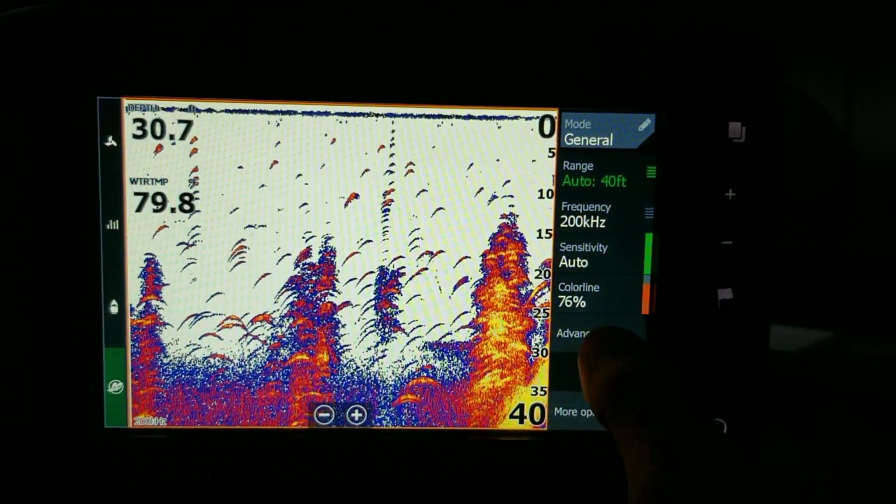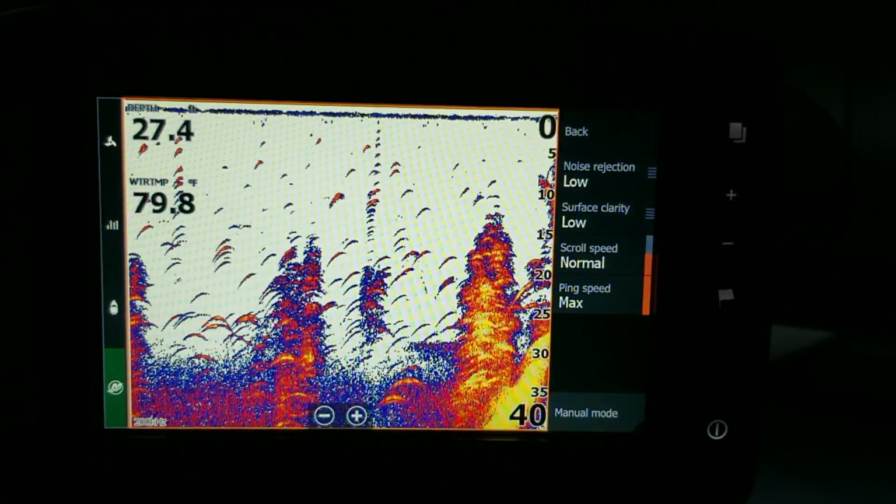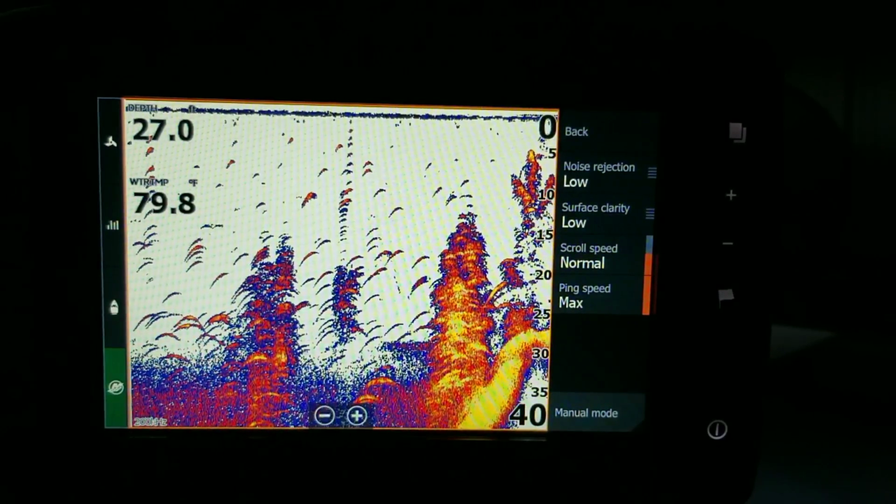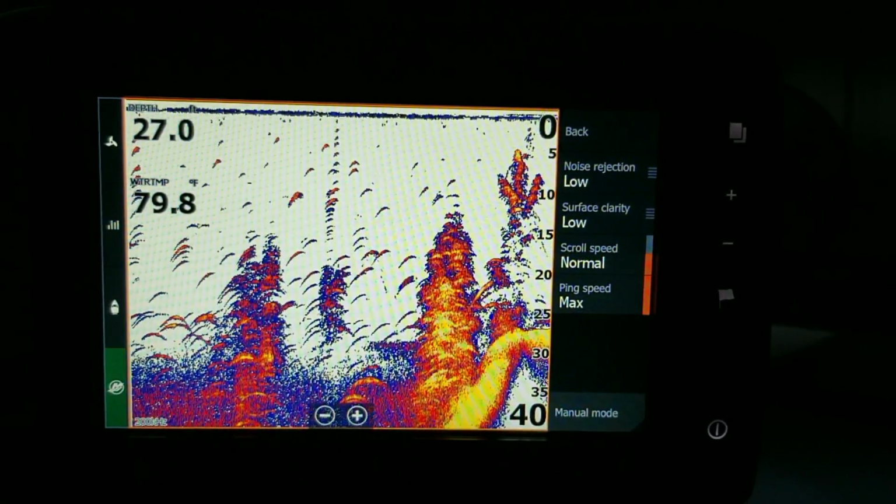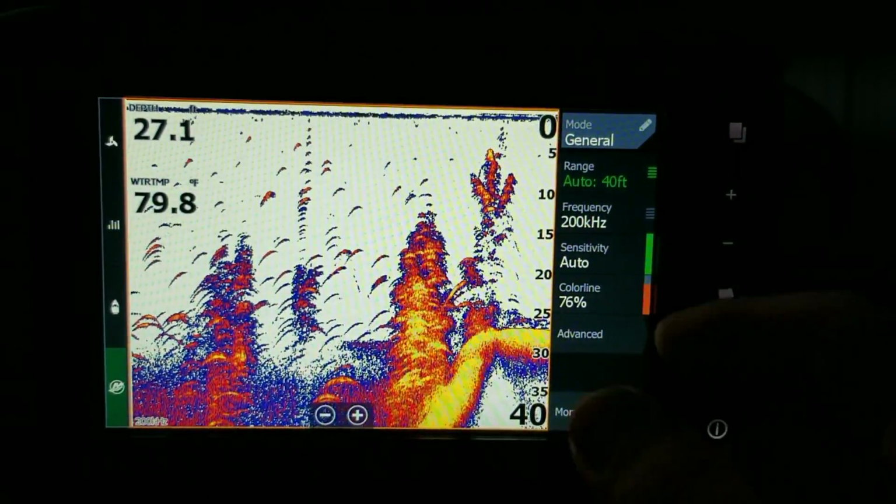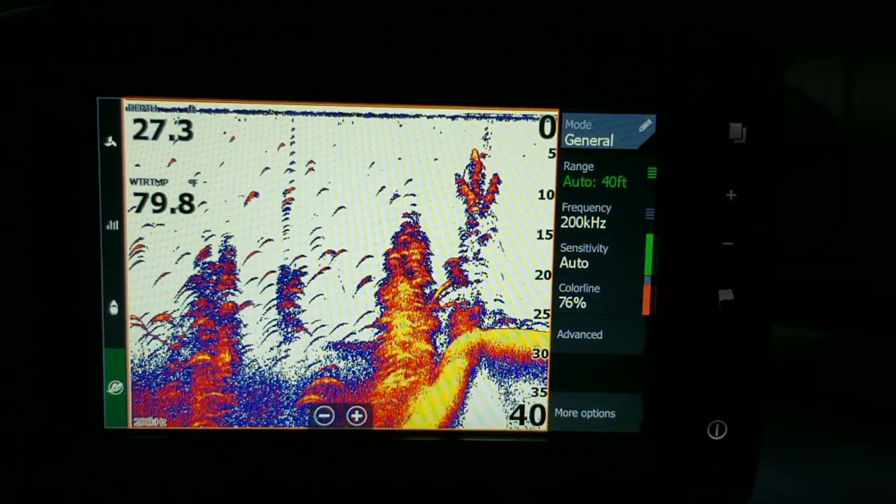All right, cool. All right, advanced. You can change your noise rejection. That's what we talked about. That noise rejection is when we're talking about cutting out stuff like silt in the water. And then you got your ping speed is normal. You can go back through here and play with this if you want to. What it really changes, not a big deal.